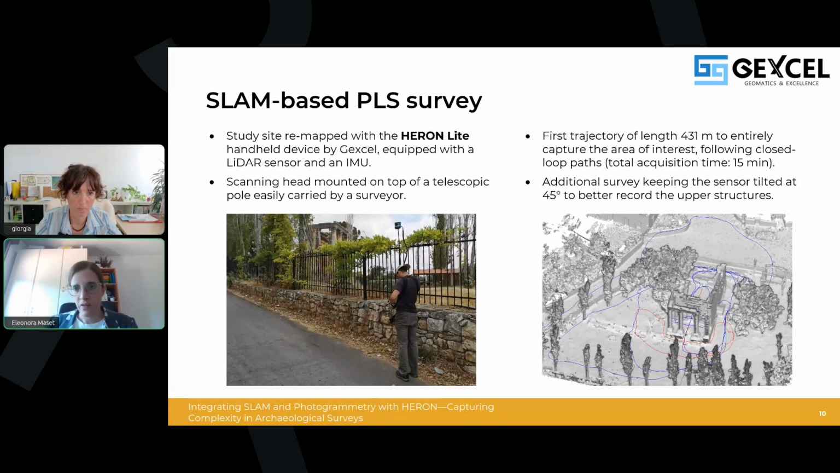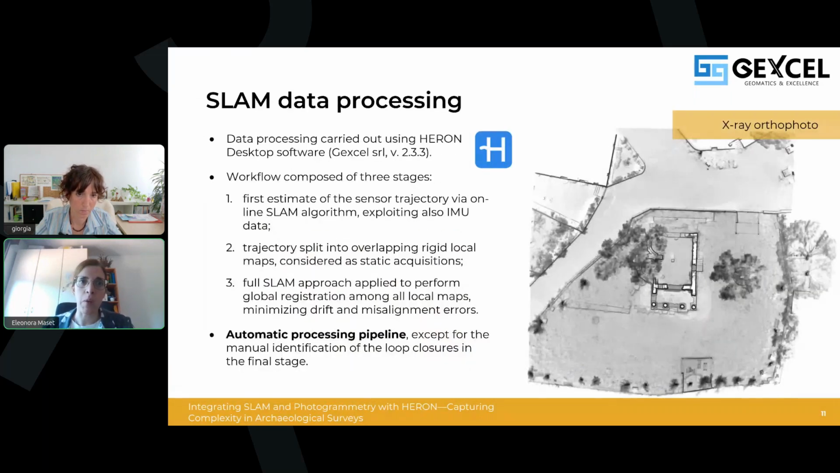So after data collection, that was very, very easy, we processed the data using the HERON desktop software. I think that many of you know this software, that is based mainly on three main steps. At first, there is the odometry stage that estimates the trajectory, integrating the LiDAR and the IMU data. Then the trajectory is divided into local overlapping maps. And finally, a global optimization is performed in order to align all these local maps and to reduce possible drift.